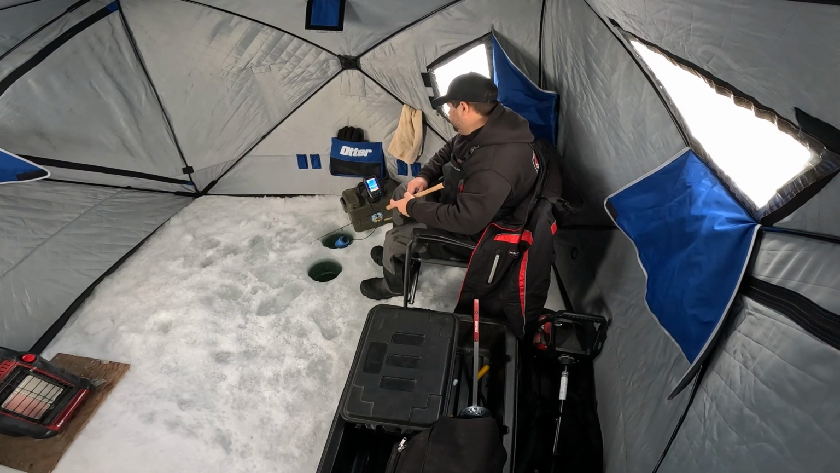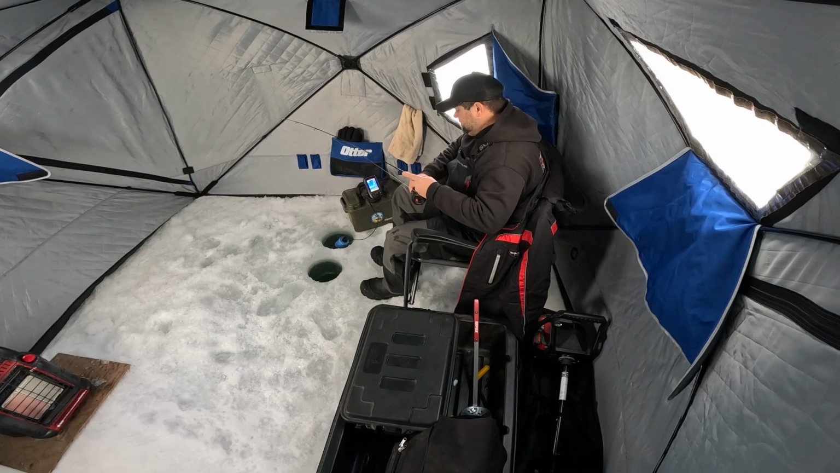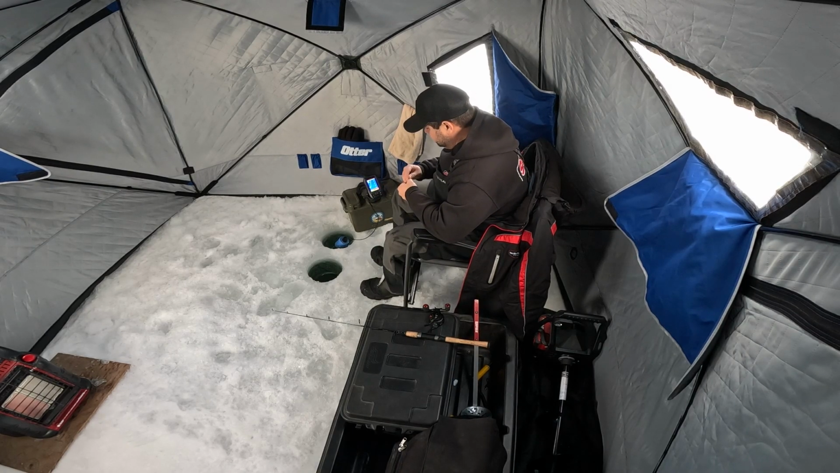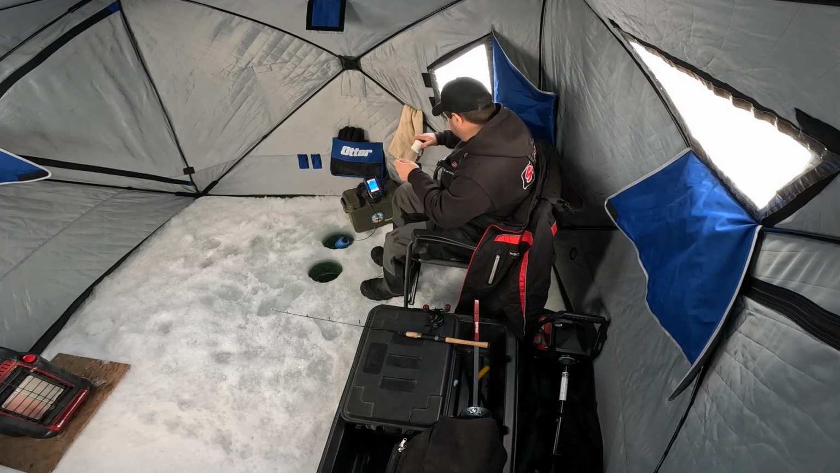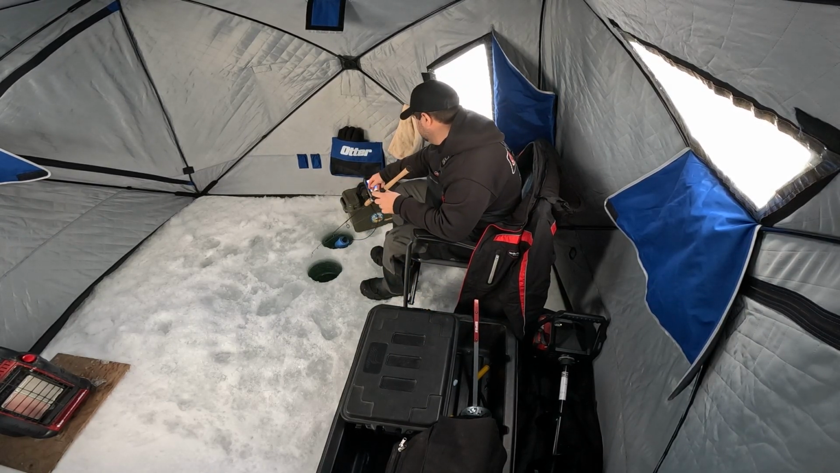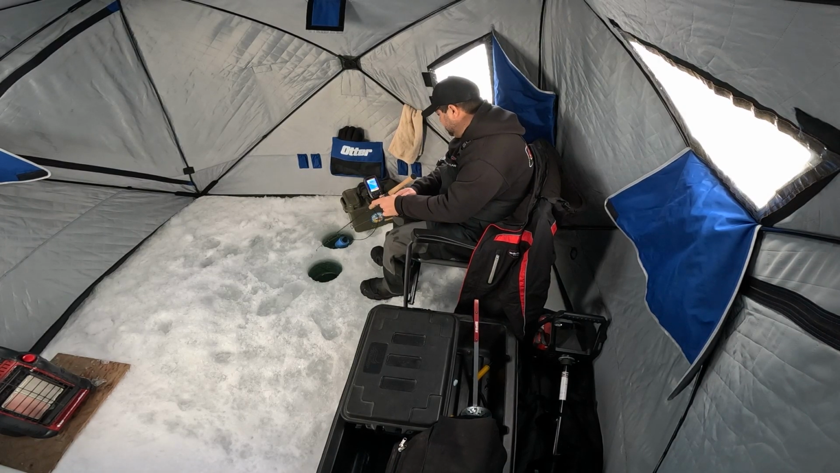I got fish on me, but they're not liking what I got, so I'm going to quickly change by myself, so hopefully I don't lose those fish. Go to something simple. You want to always play with your baits. Here we go, we got a fish chasing me right away. A simple mealworm.